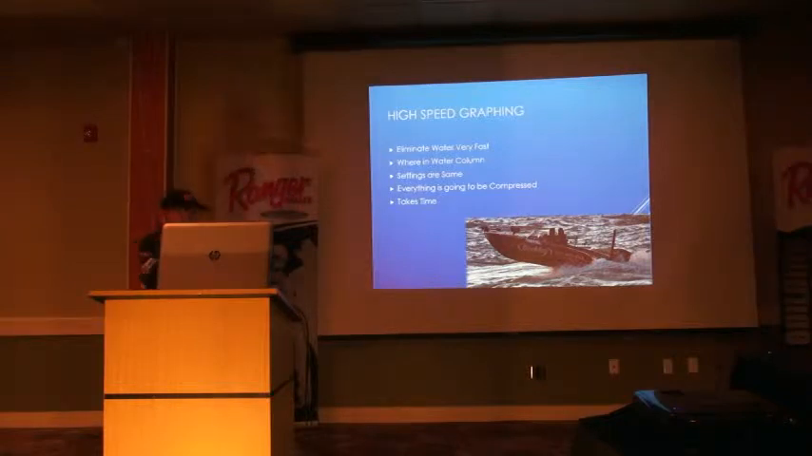So same with talking about this, a lot of the settings are the same. I usually back it down to -2 or -3. We have a lot of turbulence when you're going this fast. So backing off that sensitivity is very key when you start moving this fast with all that engine noise and especially when there's rough water.